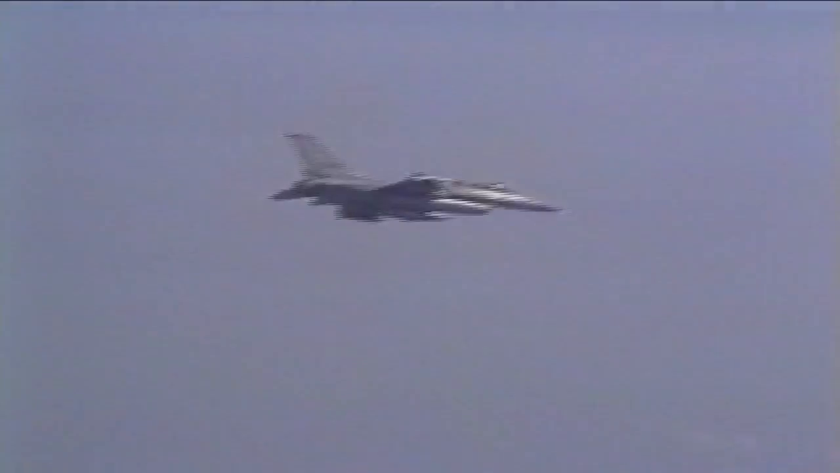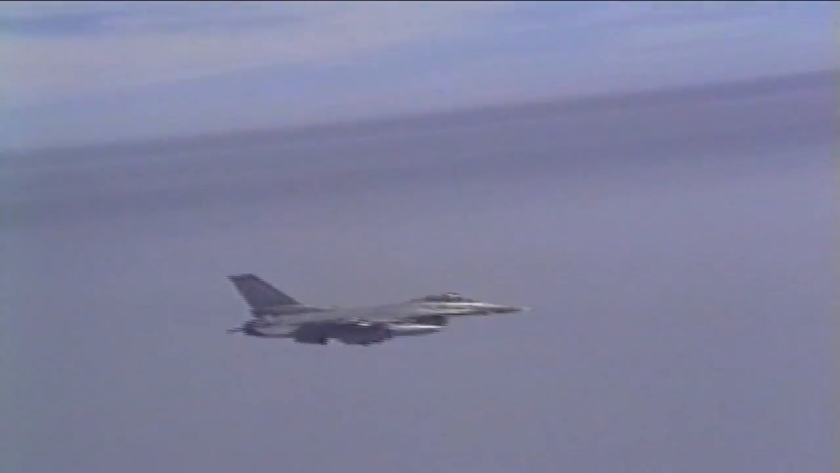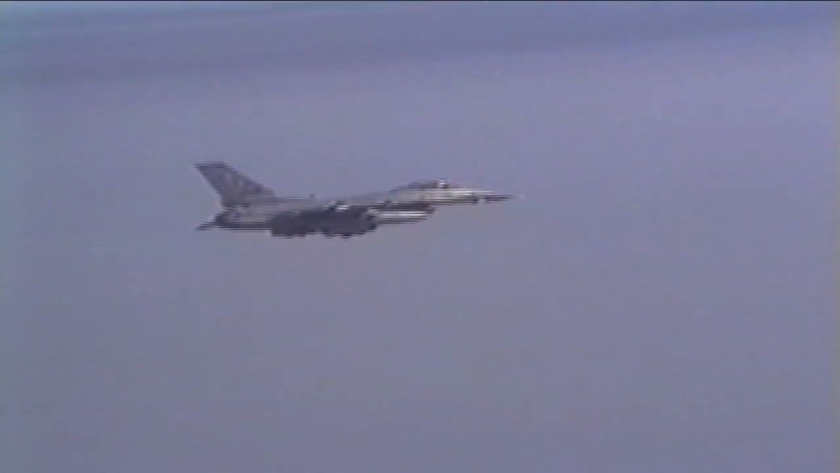It looks clear to me. How about you? Looks good. Go ahead. Red Crown, Streetcar, who's checking in? Whiskey 1, half alpha. And Streetcar 312, try your alternate release button.